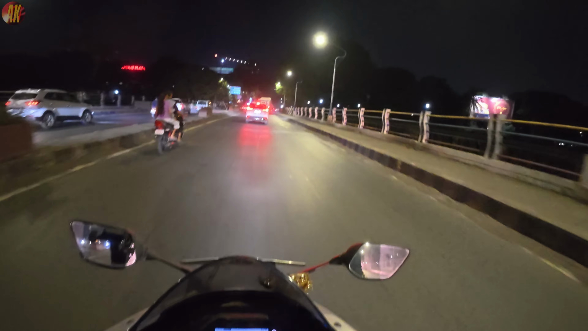This is for 8,500. I have installed an Iridium Red visor and the Pinlock 70. It doesn't come with a Pinlock pre-installed. You have to install it later on. The Pinlock cost me 2,800. The visor cost me 1,900.